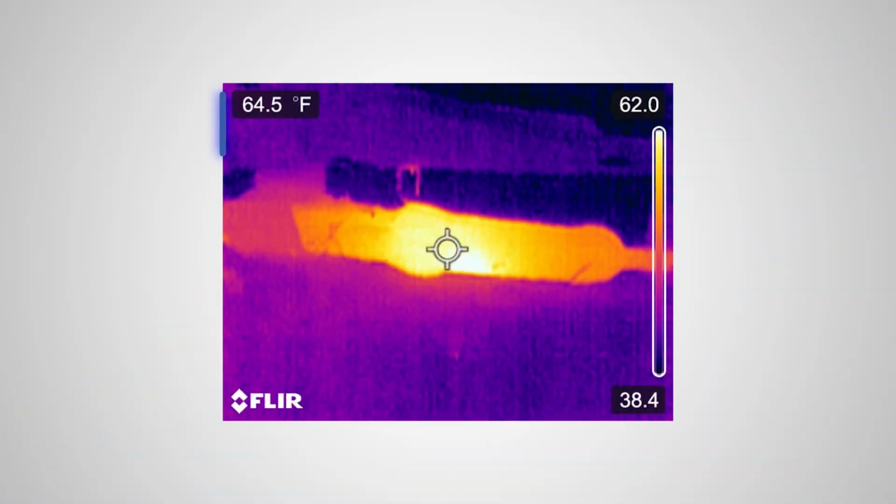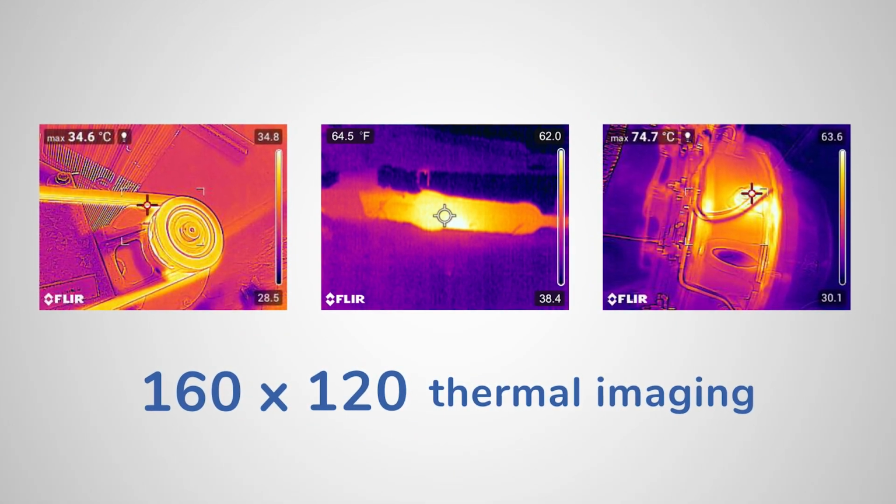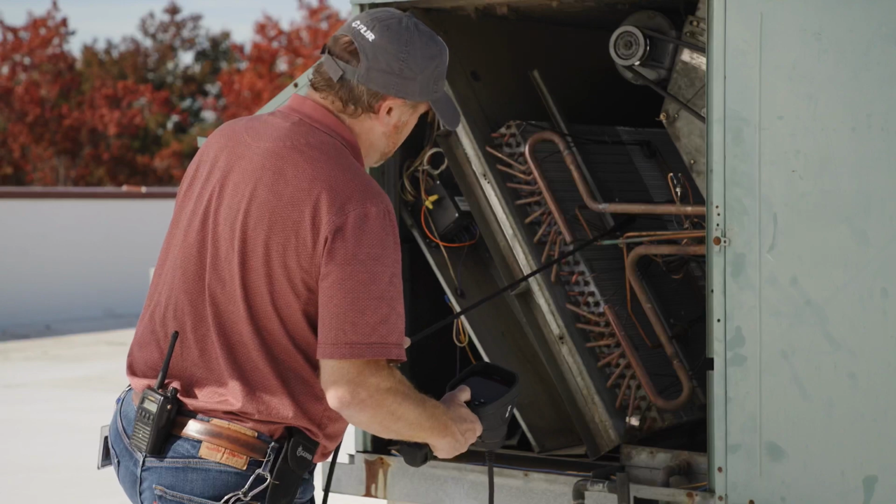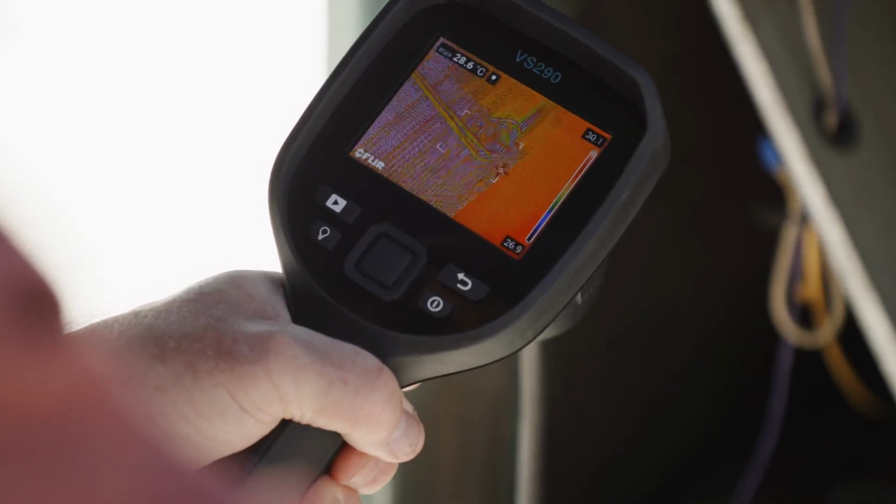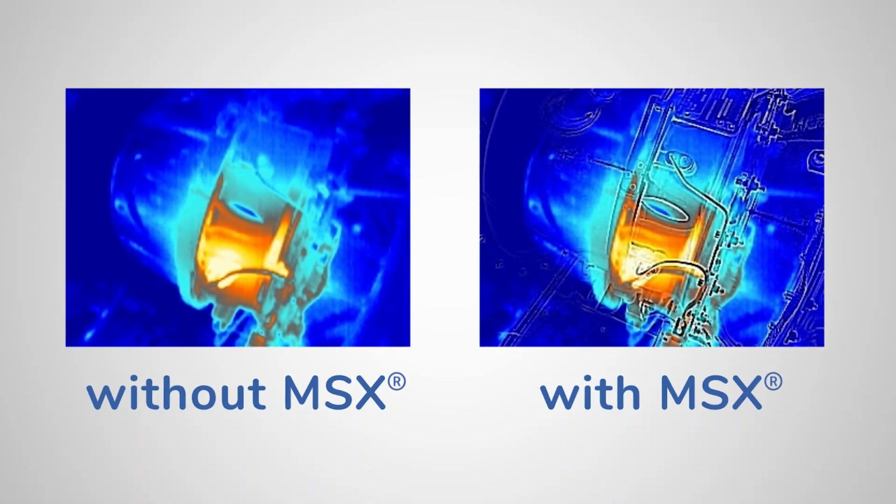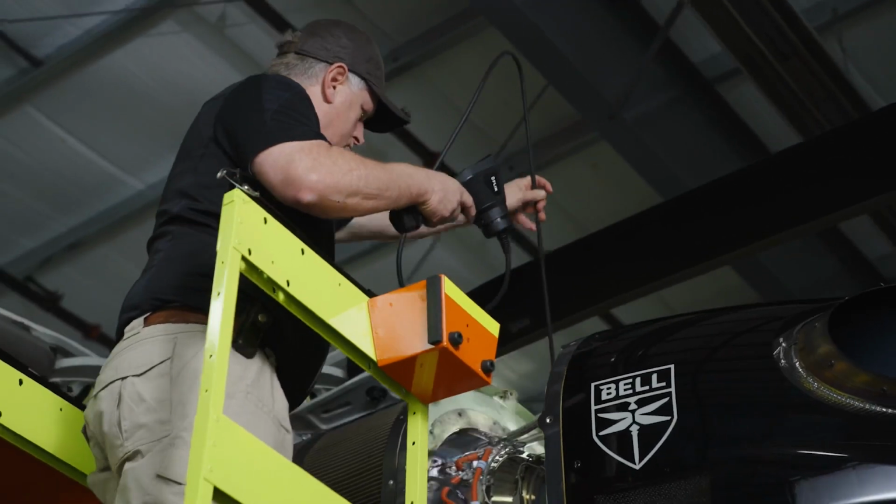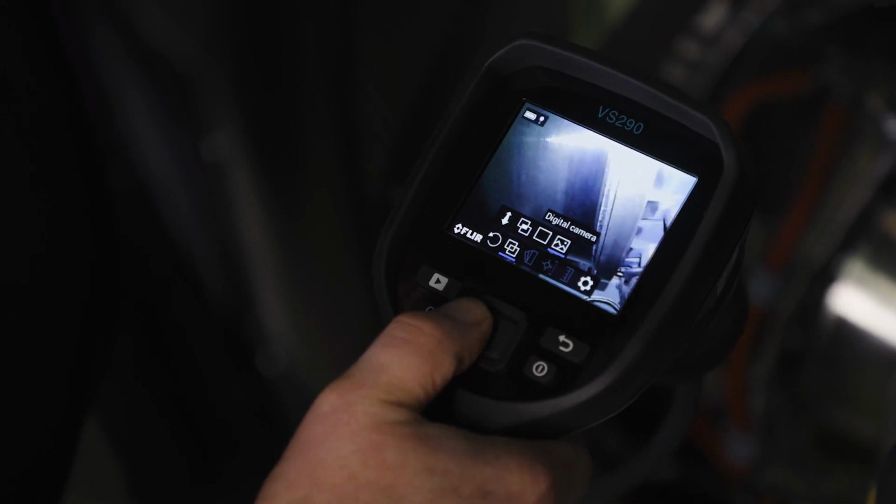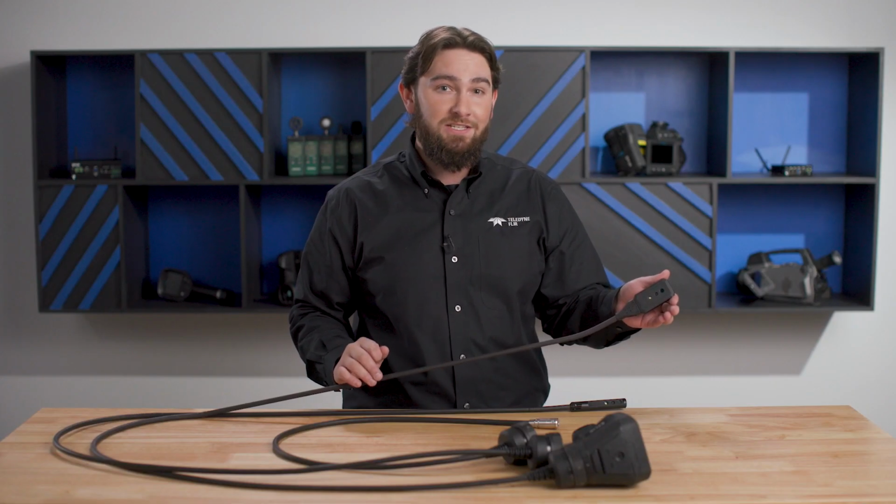All 3 camera tips offer 160 by 120 thermal imaging, so you can immediately pinpoint hot or cold spots in the scene. Accurately measure the temperature of your target so you can identify signs of wear or potential failure. The VS290-32 and the VS290-33 have the added bonus of FLIR MSX, or multispectral dynamic imaging. Using the 2 megapixel visual camera on the probe tip, the VS290 adds edge detail in real time to full thermal images, making critical targets easier to identify and the thermal image easier to interpret.